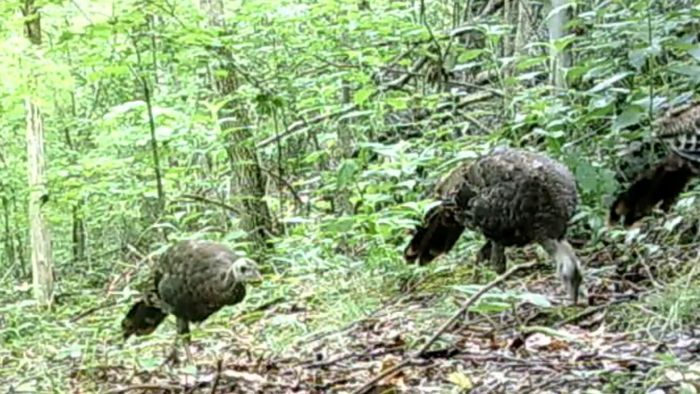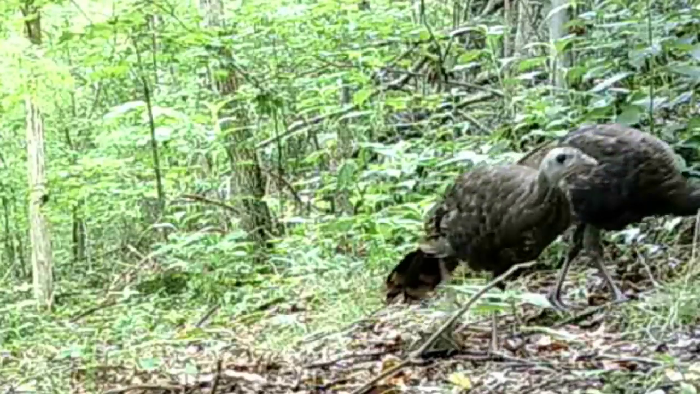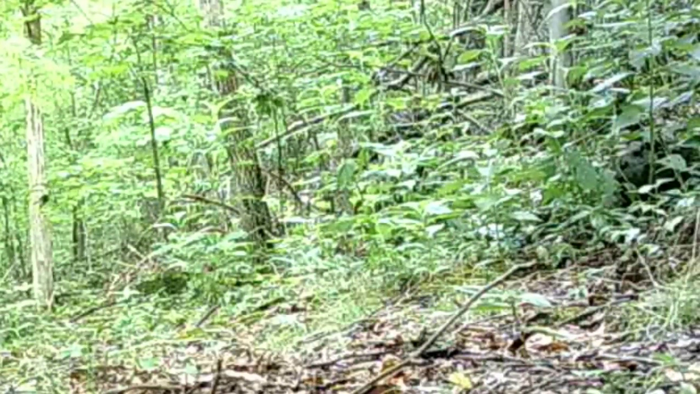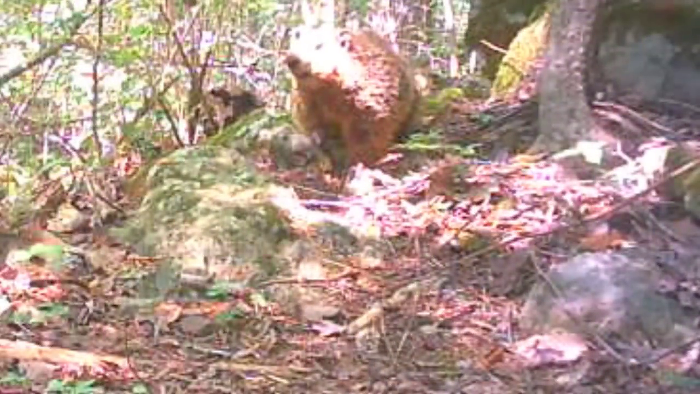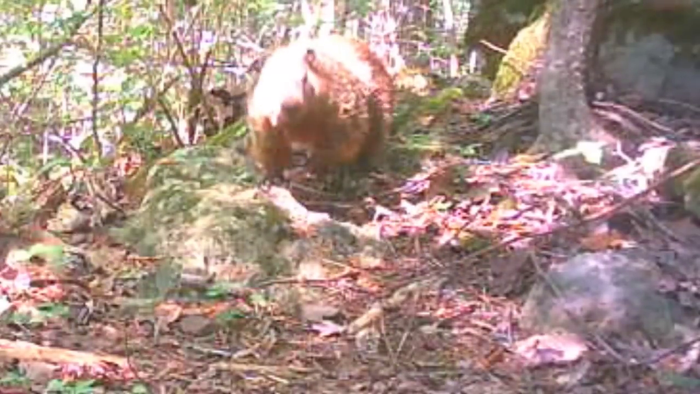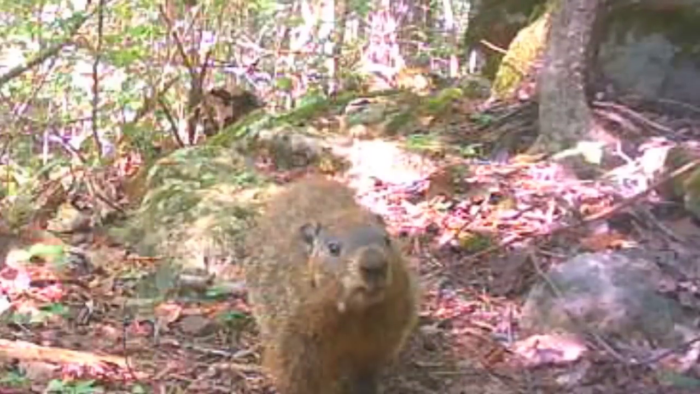And here's some turkey. Little chicks, they about grown up. This group has. Ain't they pretty? And there's old Dirty Dan. He has to check things out on the camera. Ain't he comical?